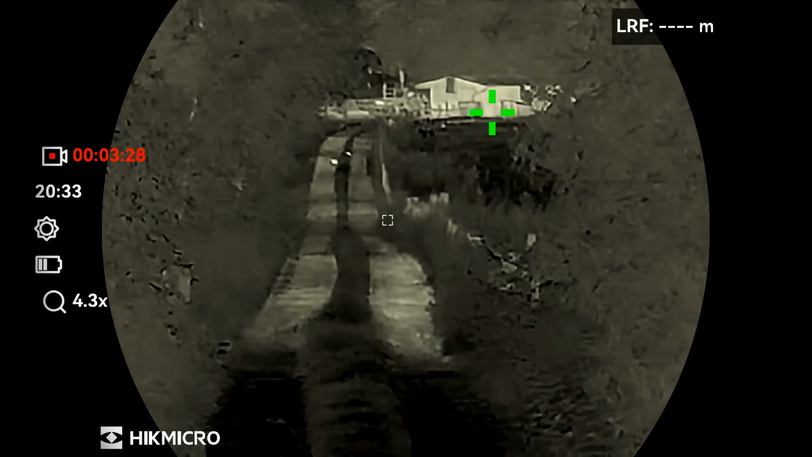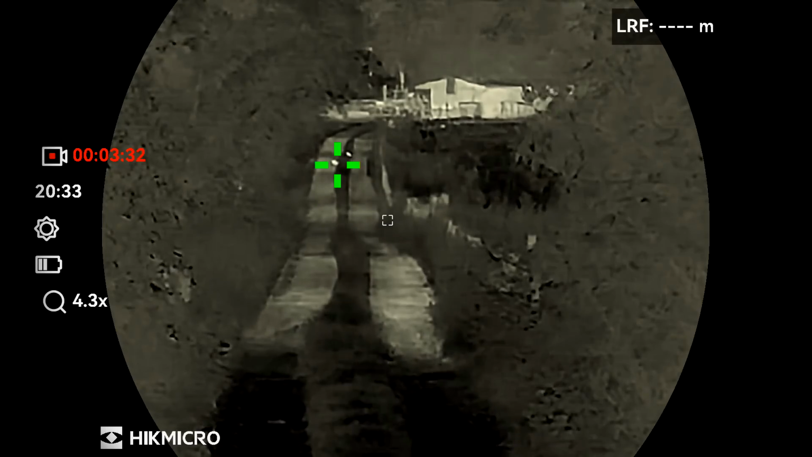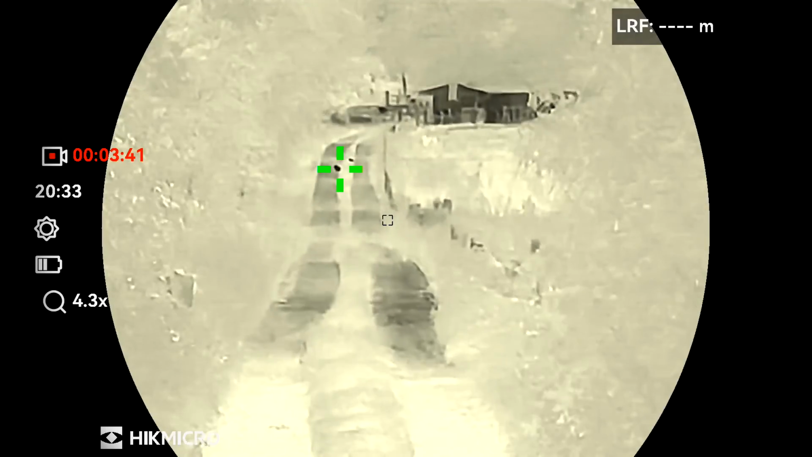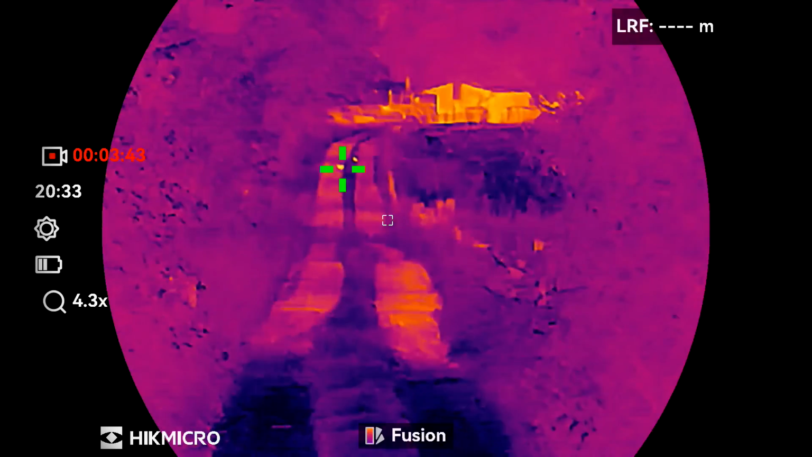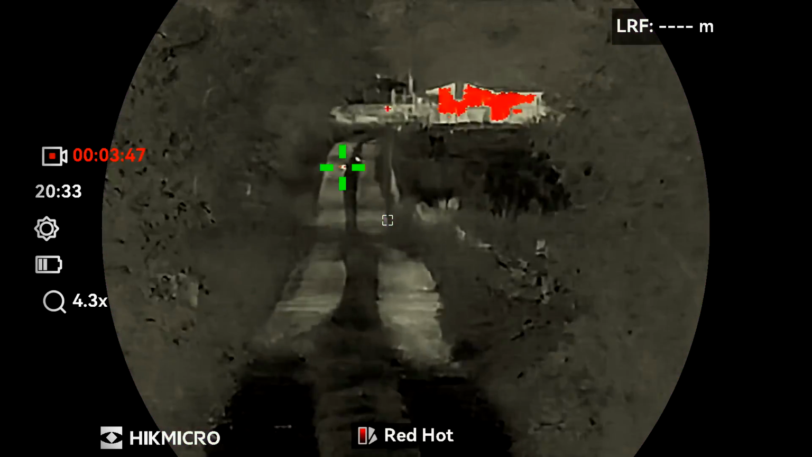It's got hotspot tracking on, which I'll have to switch off because it's really annoying. It's utterly useless. So it's in white hot mode. Another press, black hot. Another press, fusion, just rainbow. Useless. Red hot, again useless.